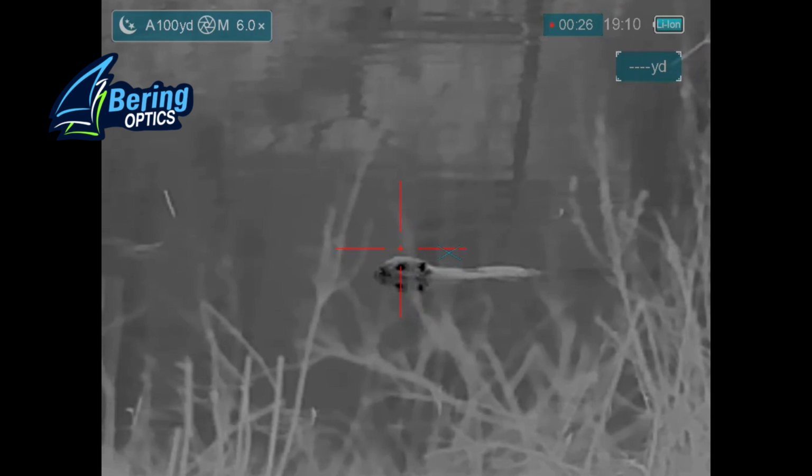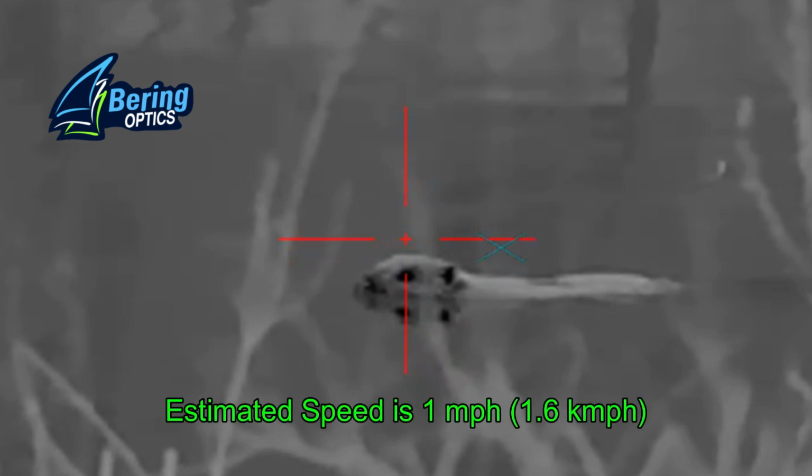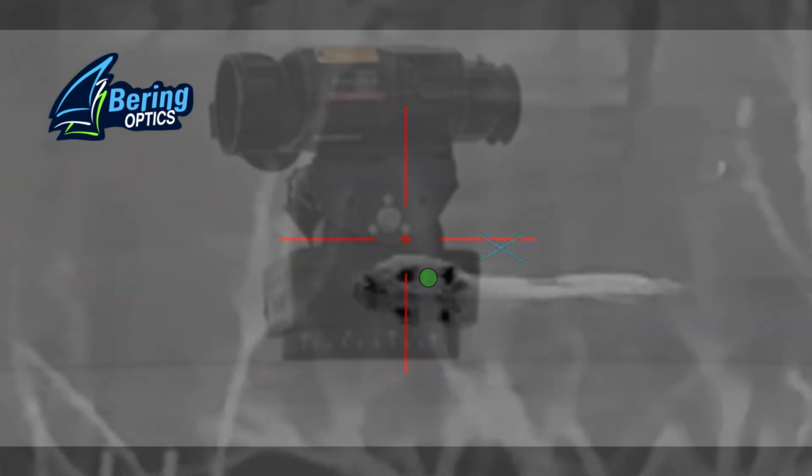Because the beaver was close, actually below the line of sight, I remembered to aim a little bit high. The holdover is about 1 1/3 inches. I was holding over about 1 inch or so. He was traveling forward about 1 mile an hour, and so that gave me a lead of about 1/2 inch. And so my bullet should have impacted right about there.